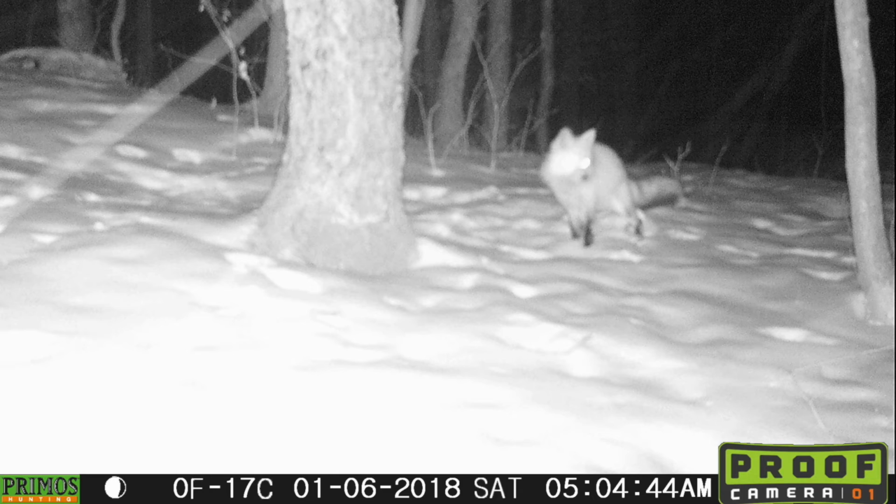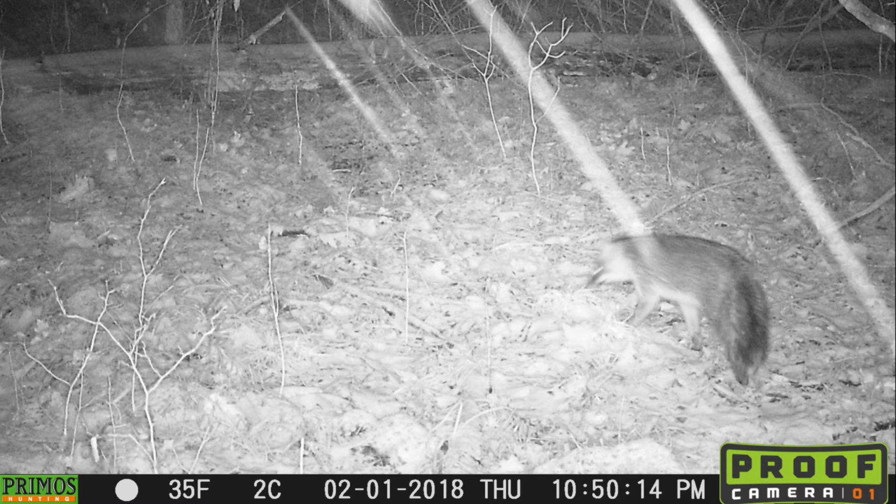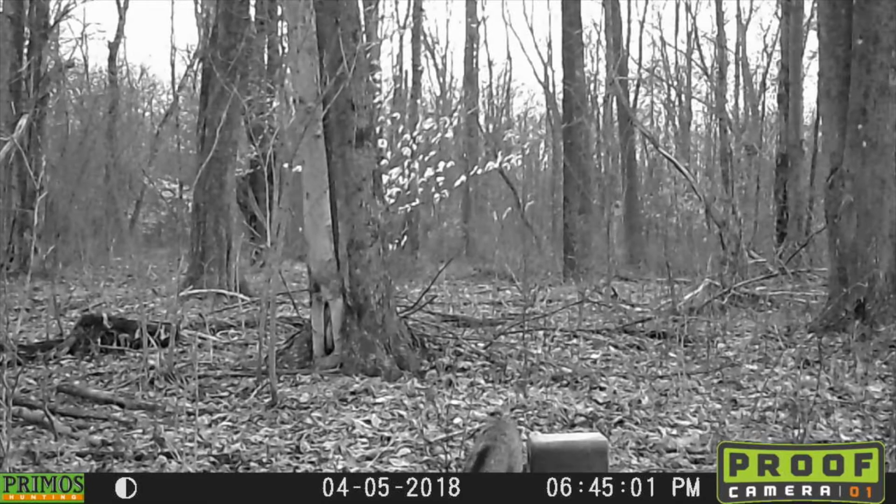Alright, let's start off with some animals besides deer. We'll get to deer in just a minute, but one of my favorite parts of running a trail camera every year is all the variety of animals that I get on camera that I often don't actually see when I'm out in the woods. And let's start with some pictures of some foxes and coyotes. They're always kind of fun to see.